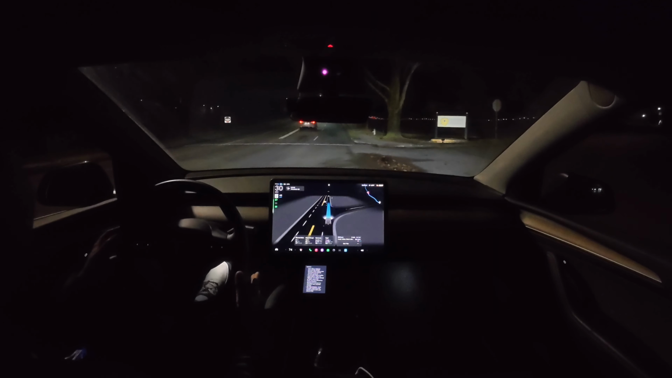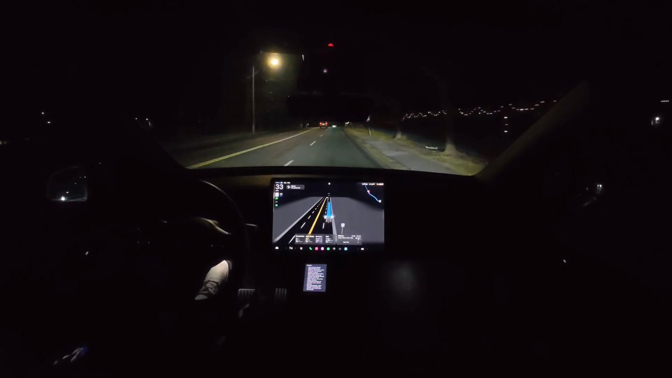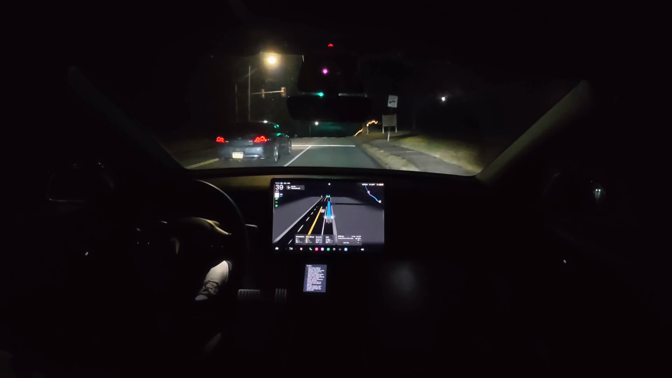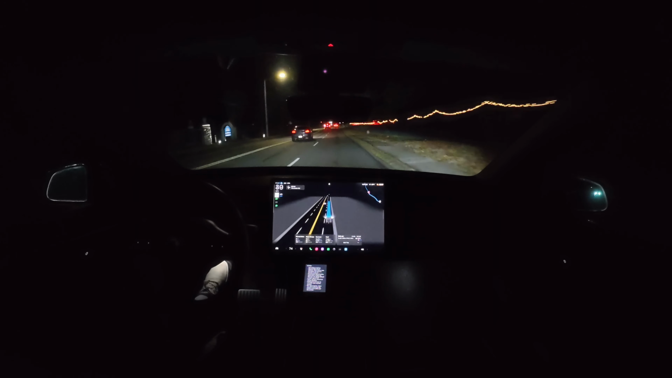Man, it is slamming on the brakes here. All right, so it just completely slammed on the brakes here, kind of driving through that small intersection. We went from doing about 35 down to 25. Now we're back up to 40. So the speed is fluctuating fairly greatly.